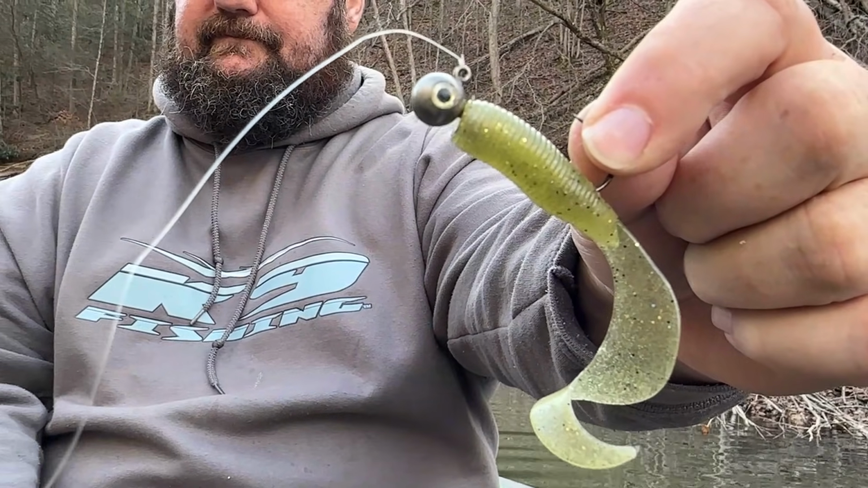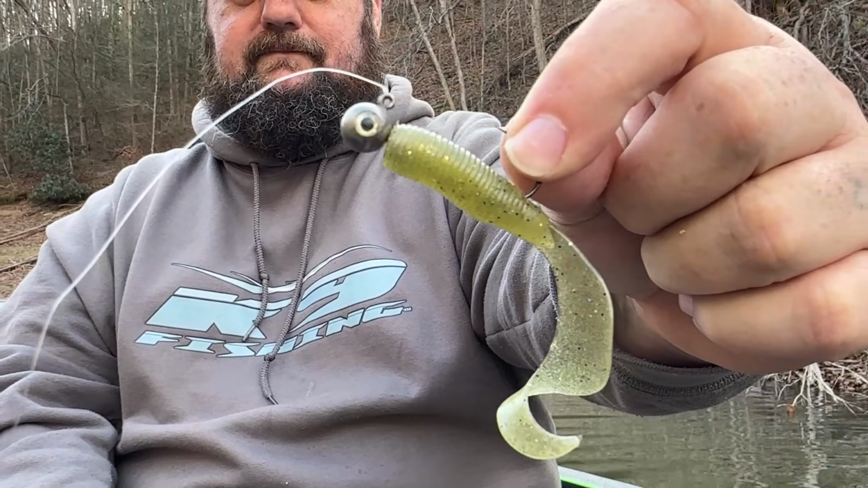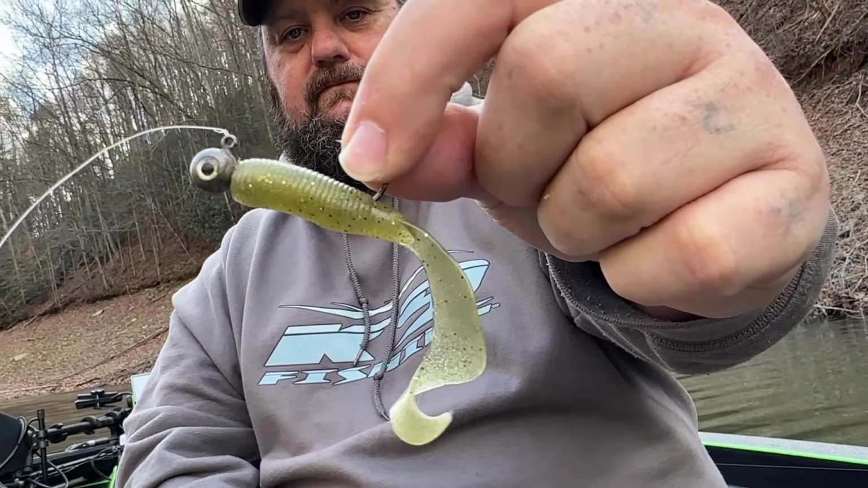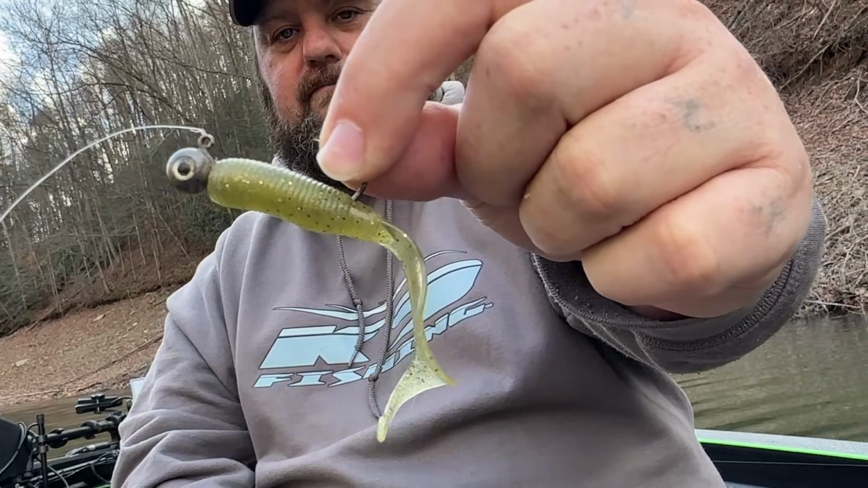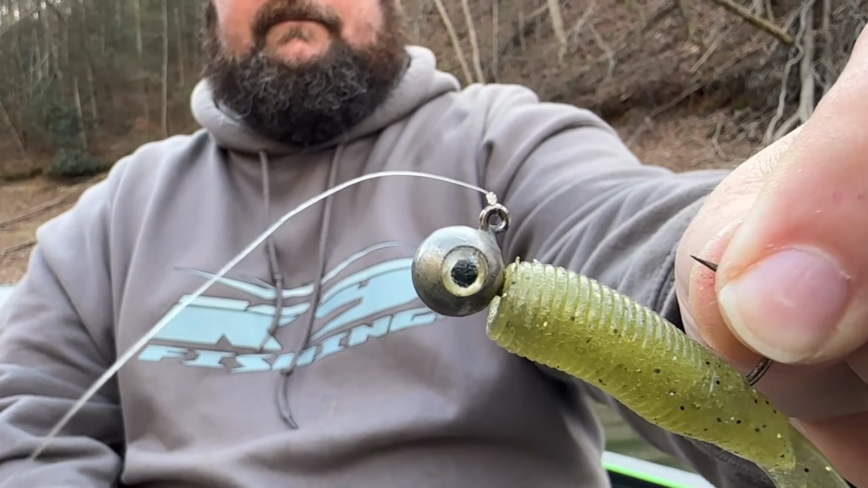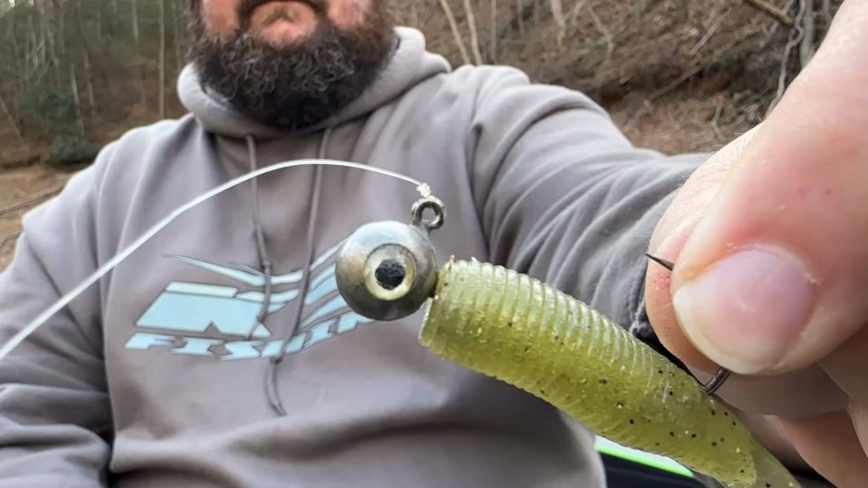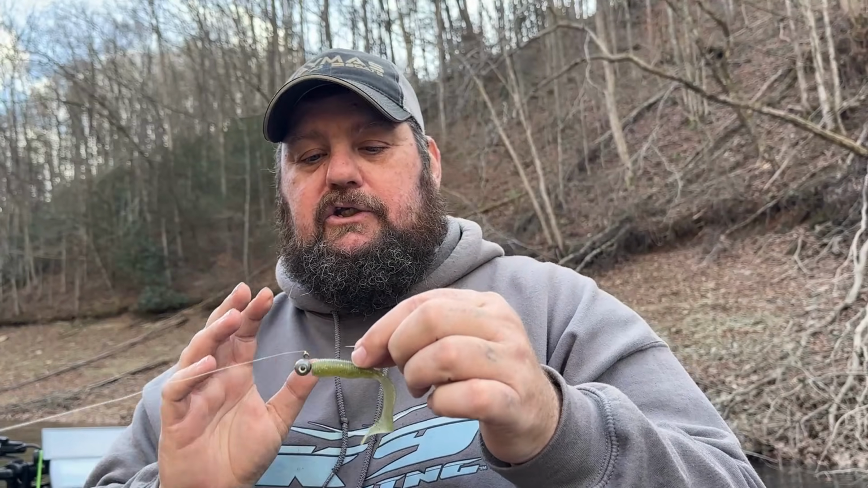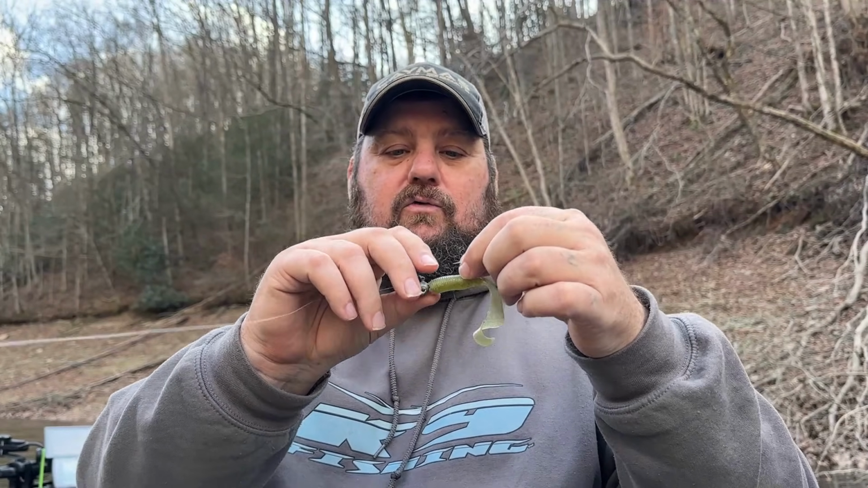This is one of my favorites right here, this Gary Yamamoto grub. It's the 5-inch version. I like to just put it on a ball head 90% of the time. This is an Angler tungsten eclipse head, and some of the great things you can do with this is you can swim it in open water, you can shake it. It's something totally different that the bass have not seen. When that tail comes shaking by them, swinging around, you can take and grind it.